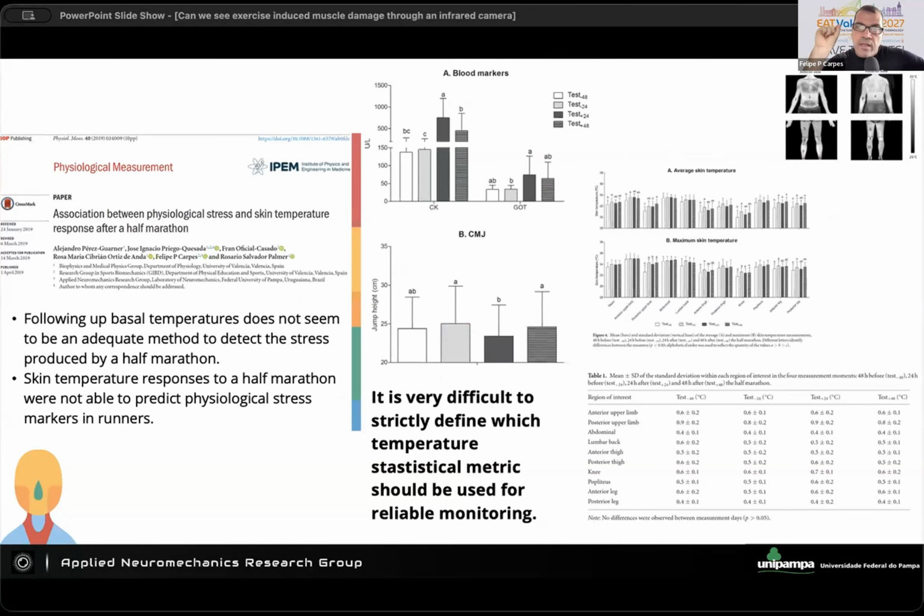So one question that came for us is which outcome to observe, right? Because the post-exercise measurement is very complex, because we have the sweat, the hydration, anything can influence the outcome. So we shifted a little bit to the basal temperature before exercise.